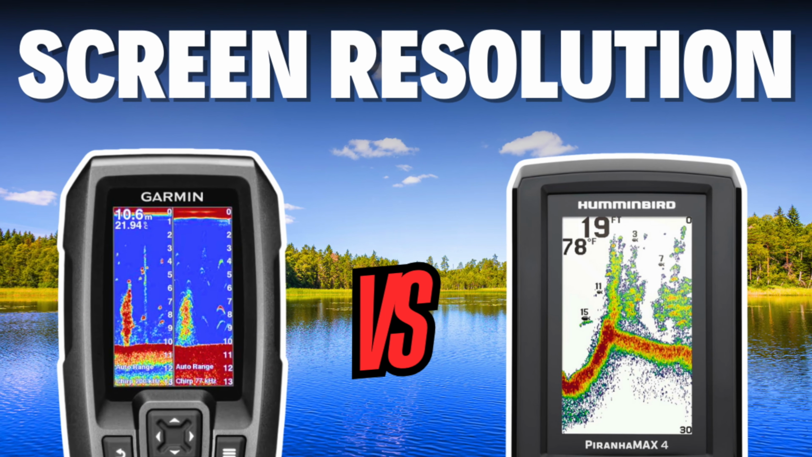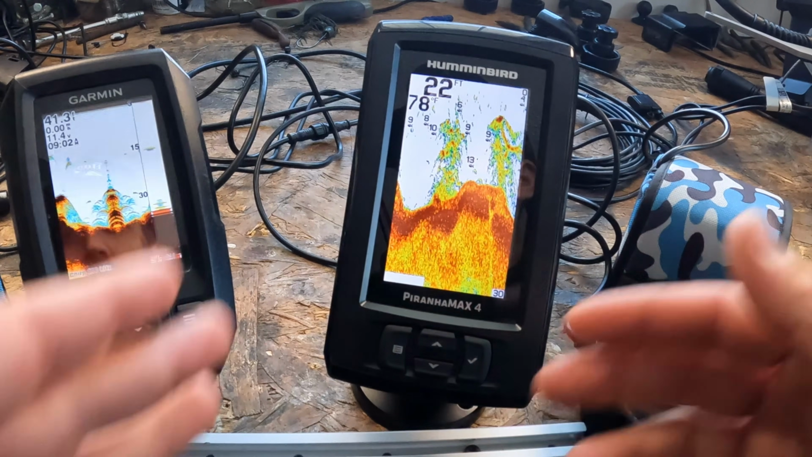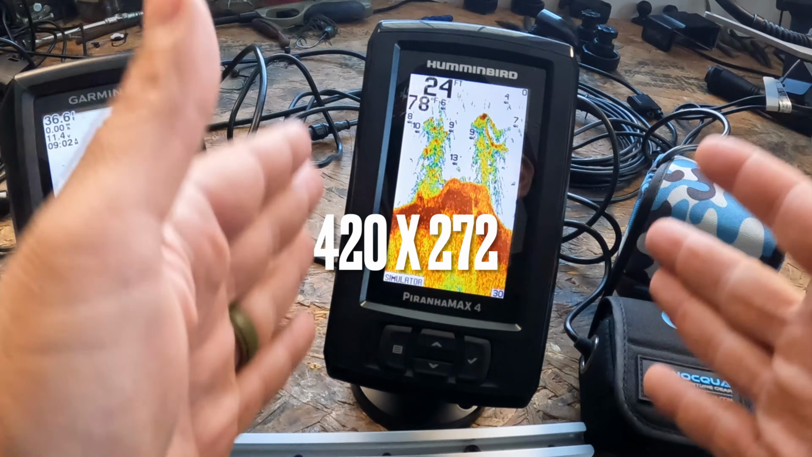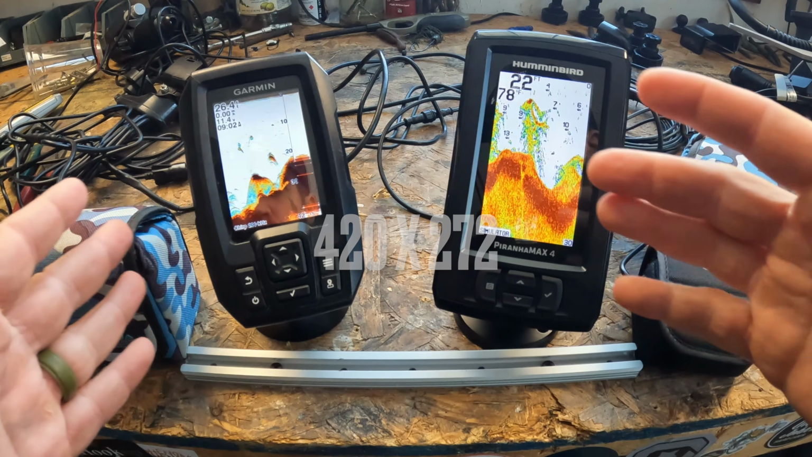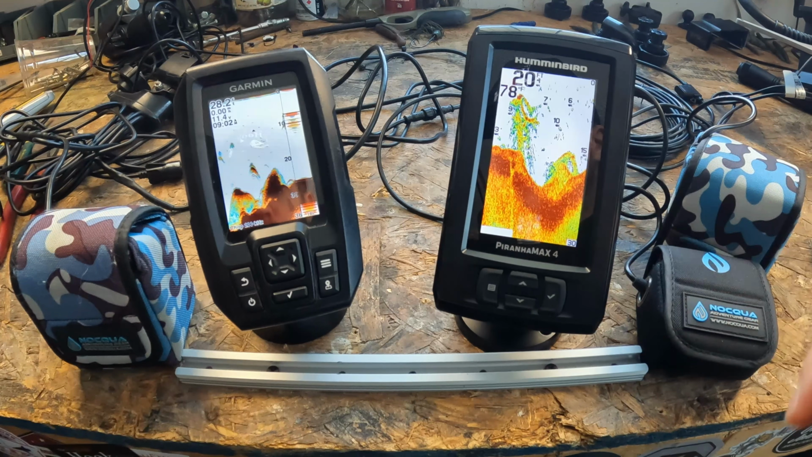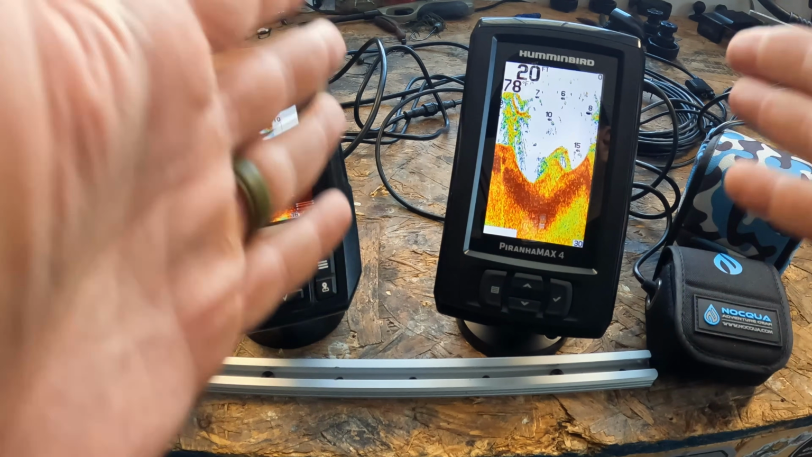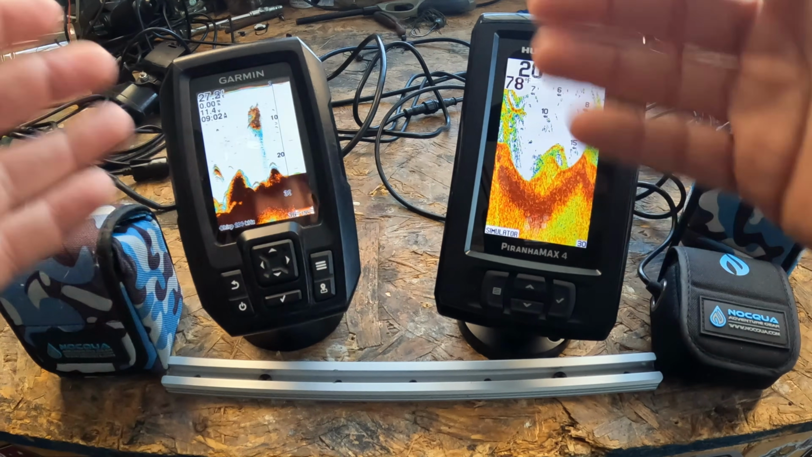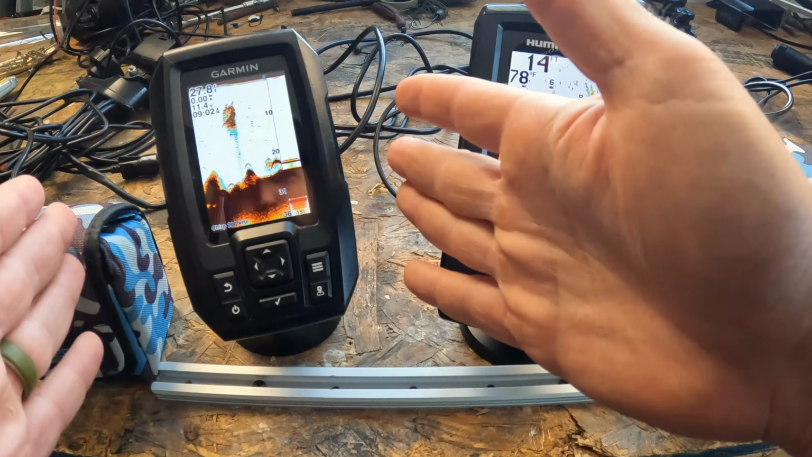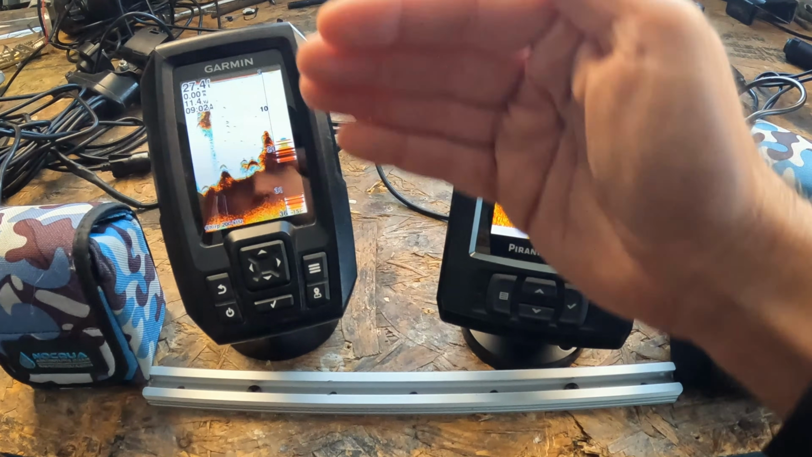So now let's talk about the resolution, right? On the Garmin Striker 4, you're gonna actually get a 480 by 320 resolution, where on the Humminbird PiranhaMAX 4, you're gonna get a 480 by 272. So what that means is that all units are 480 pixels wide, but vertically things change, right? So the 480 by 272 means you're gonna have 272 vertical pixels. You're gonna have 320 vertical pixels over here.